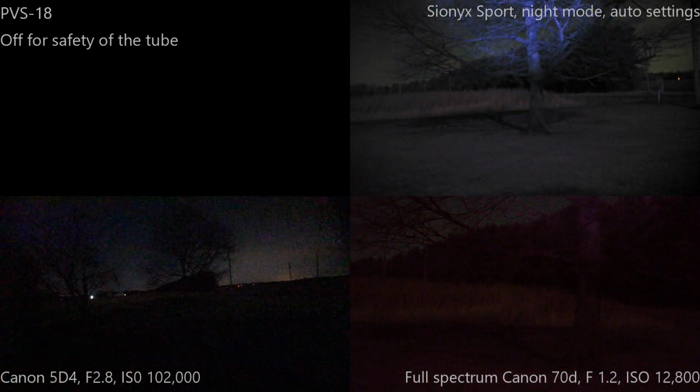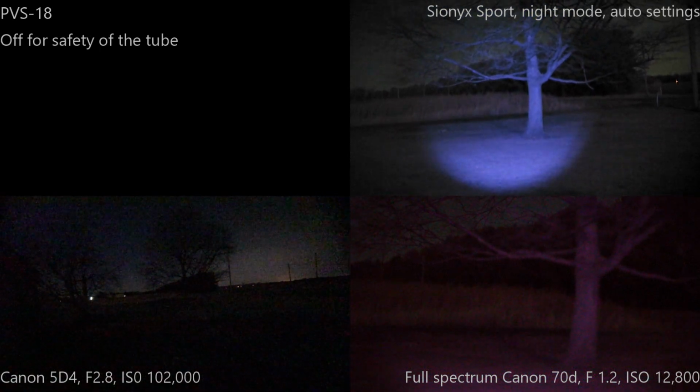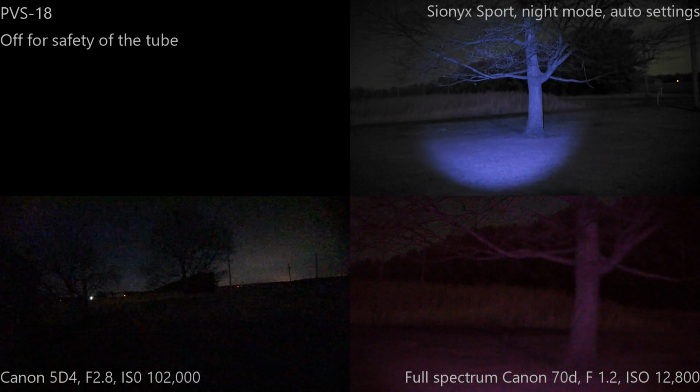The Sionyx is also so out of focus. I'm sorry. I forgot that earlier I was focusing it to infinity to try to see if I could see the sky. I'll show you a clip of that real quick.